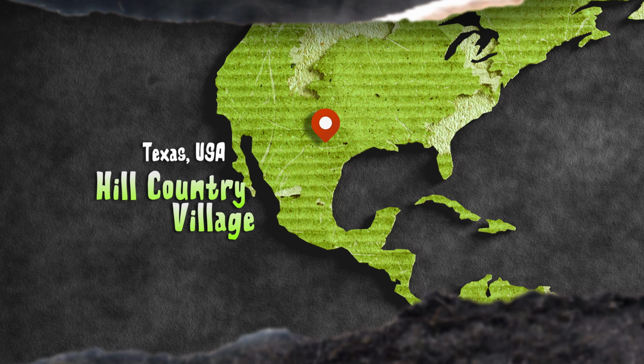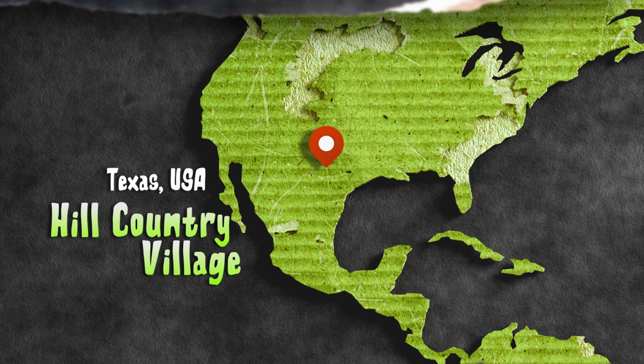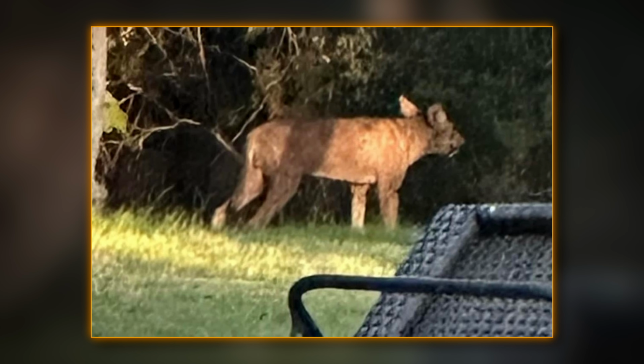So the photo was taken in Hill Country, Texas, snapped by a local resident named Tina in her yard. The creature was feasting on fallen berries when spotted. Now that's a hint, fallen berries. It could be a bear. It's not a bear, look at it.